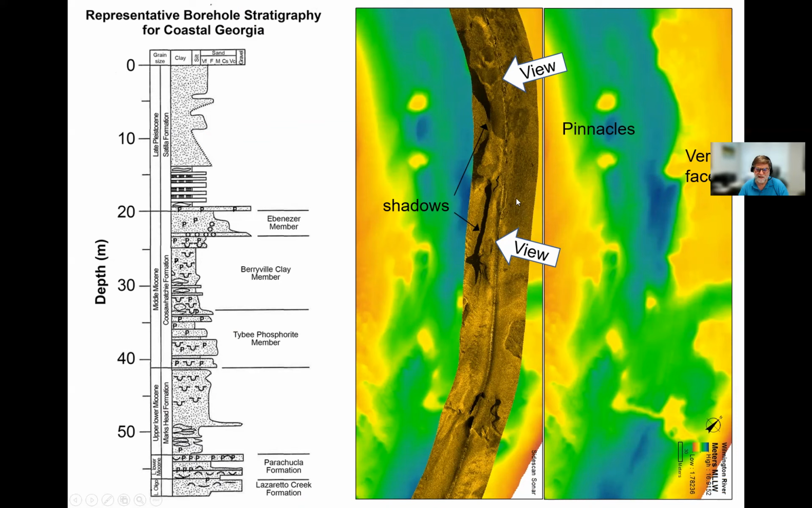And if you look at the side scan, we're looking in this direction. So this shadow tells us that this is a vertical wall that's casting a shadow. The same thing here. Here's a shadow. And when we look at the elevations, we look at the depths, we think we're looking at outcropping Miocene units.